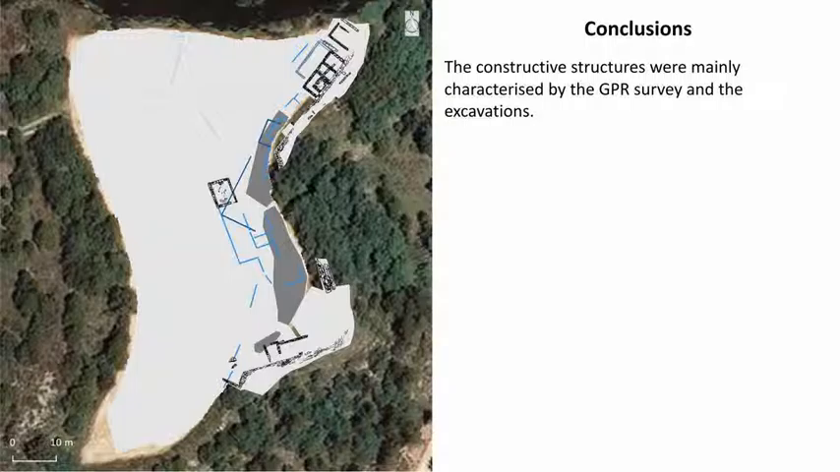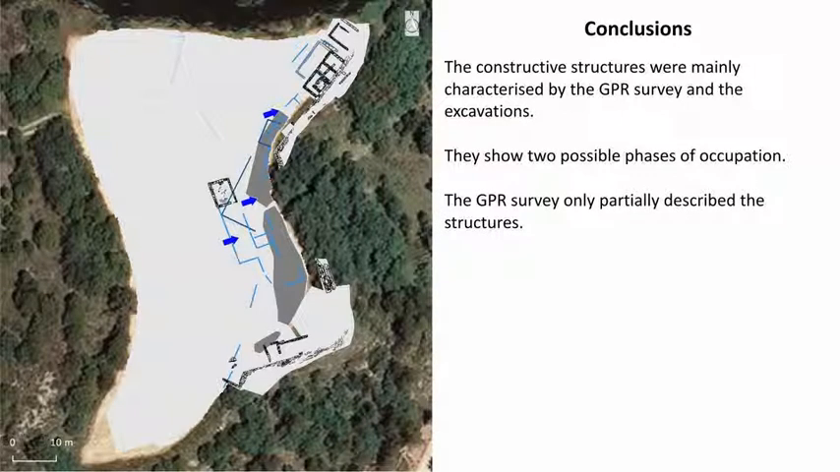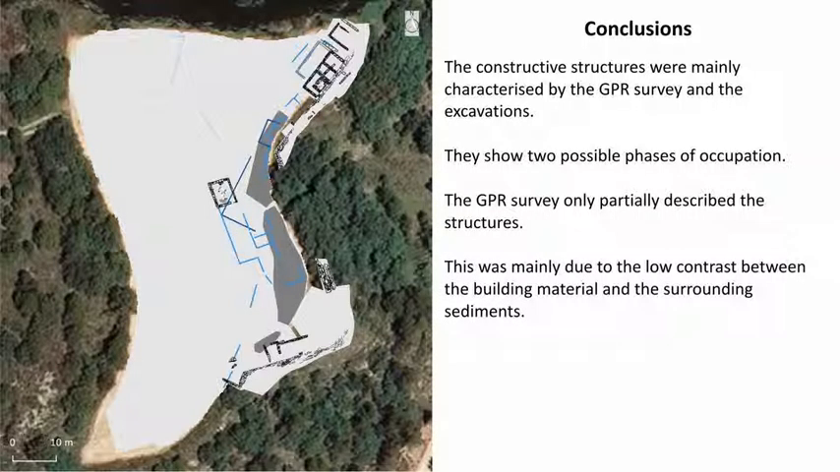Part 3. Conclusions. The constructive structures were mainly characterized by the GPR survey and the excavations. They show two possible phases of occupation. The GPR survey only partially described the structures. This was mainly due to the low contrast between the building material and the surrounding sediments.